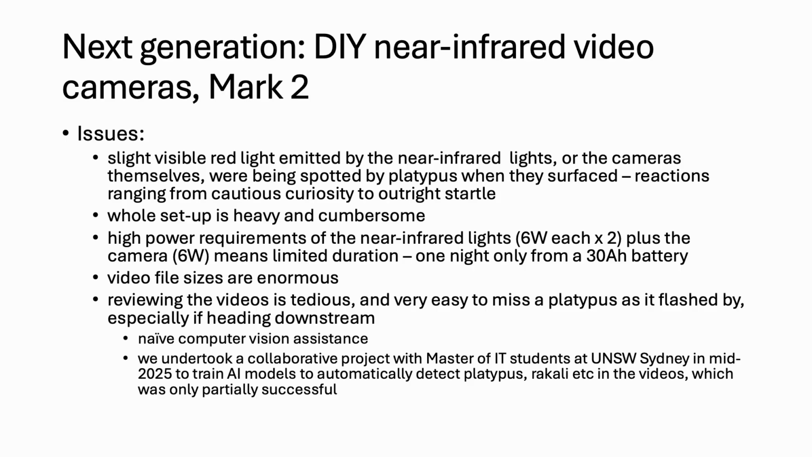And there are high power requirements of the near-infrared lights, so 6 watts each, and using 2 lights plus the camera using another 6 watts means that we only really had limited duration of about 1 night from a 30 amp battery, which is approximately as much as one can easily carry. And the video file sizes were absolutely enormous, and reviewing the videos was very, very tedious, and it was actually very easy to miss a platypus as it flashed by, particularly if heading downstream.